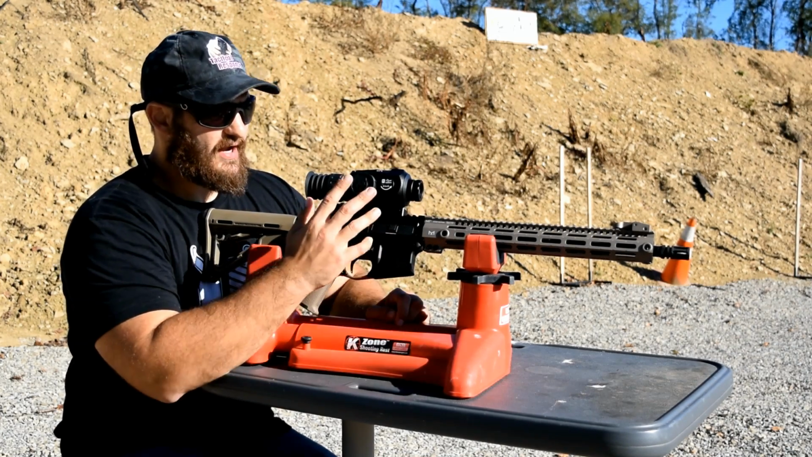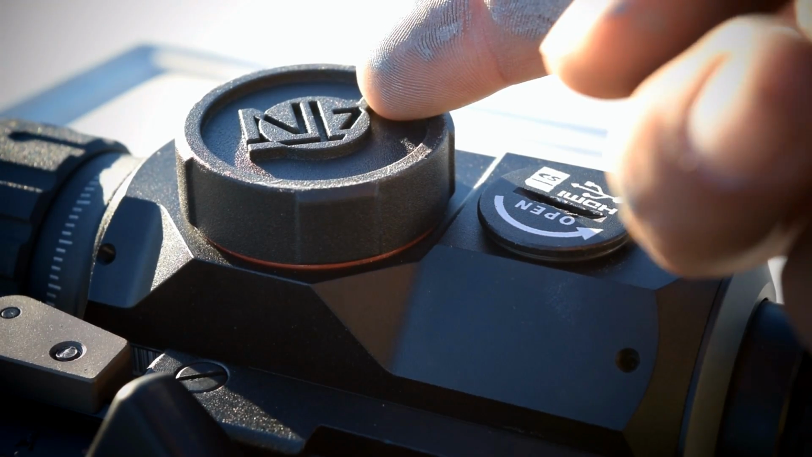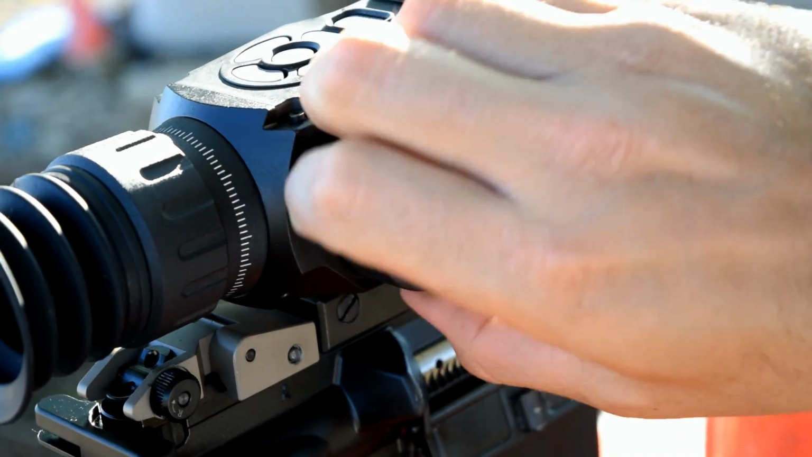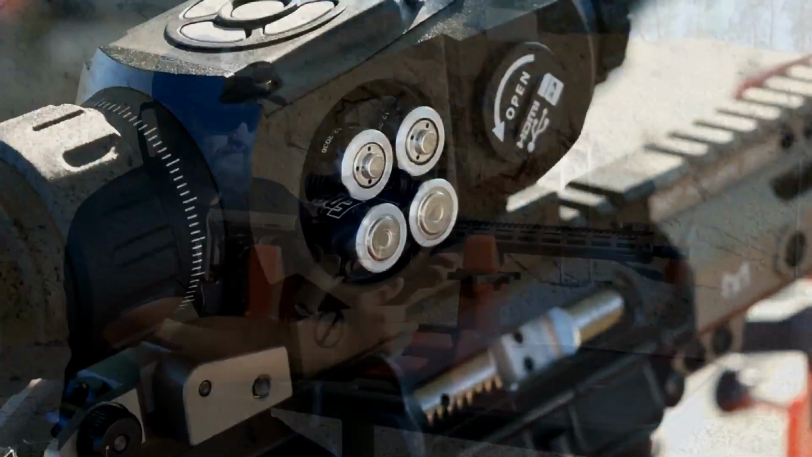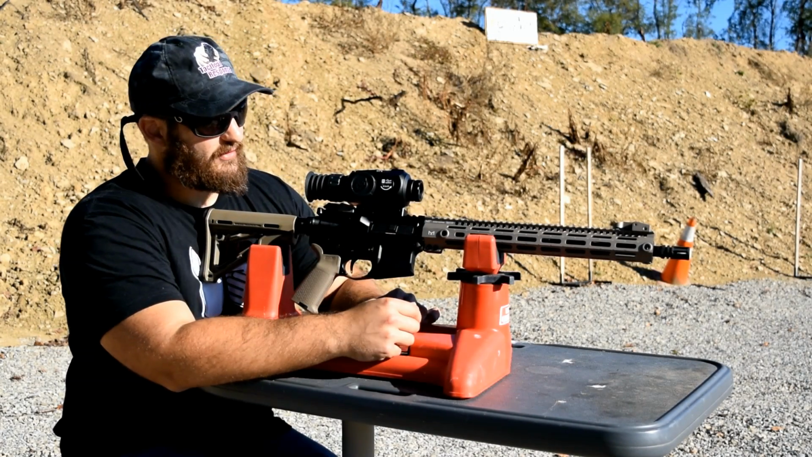On the right side here we have a panel that has ATN on it. That is your access for your power. It's powered by 4 AA's. I suggest using the lithium cells or the rechargeable lithiums. They seem to do pretty good, and they are projected to obviously give you much longer battery life.